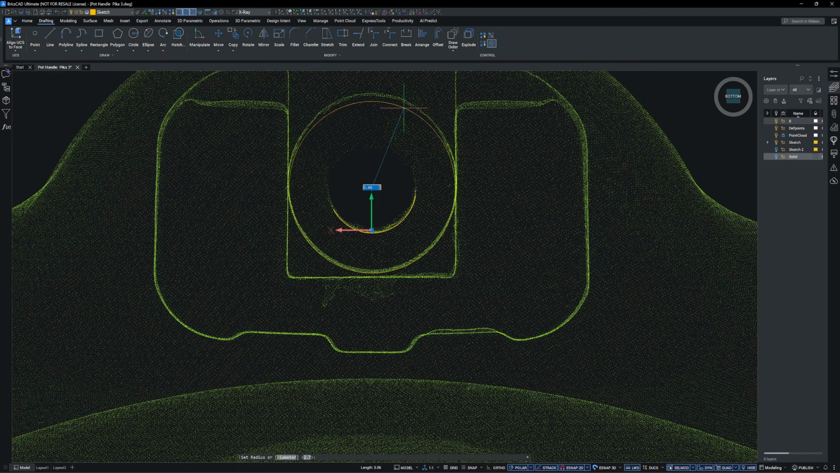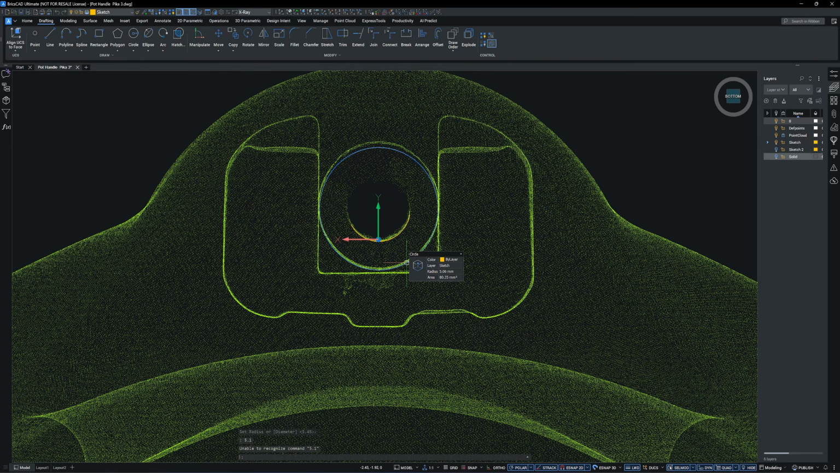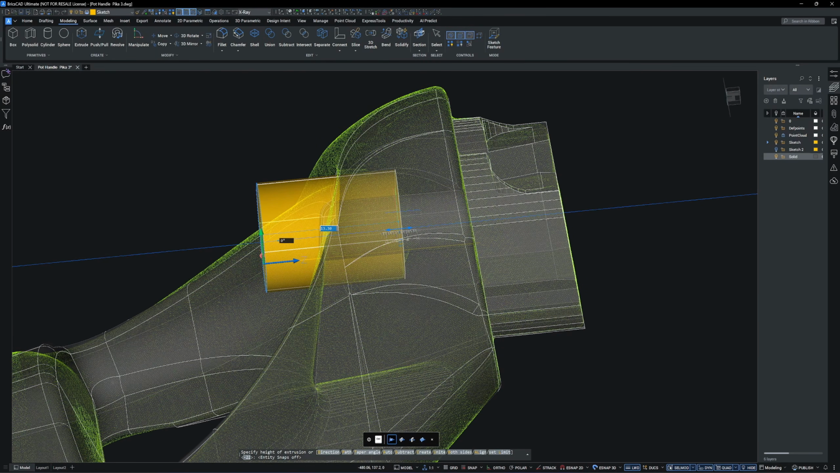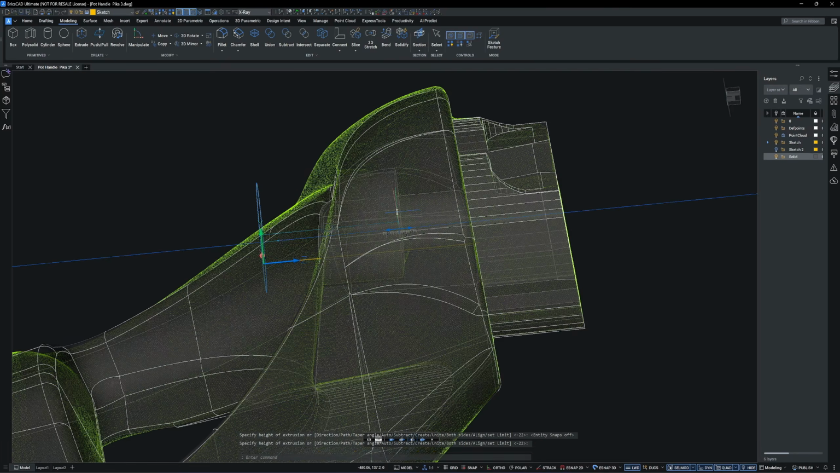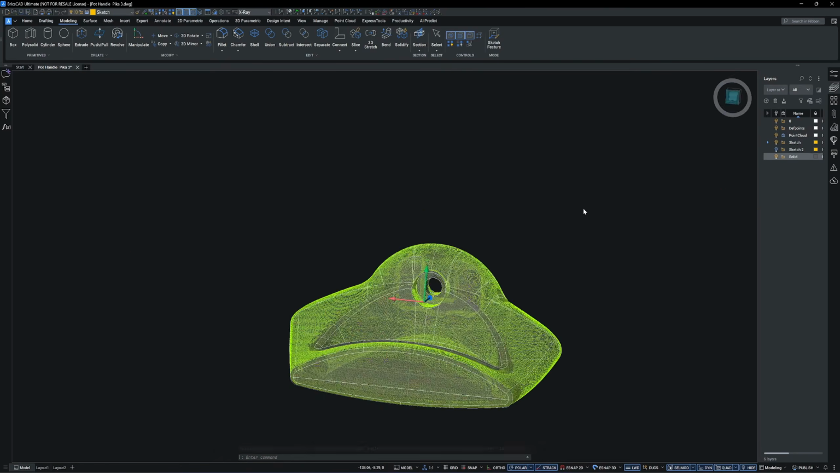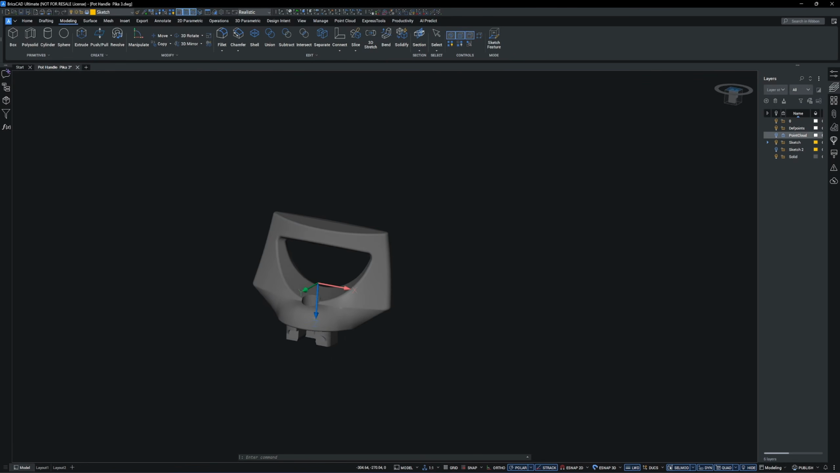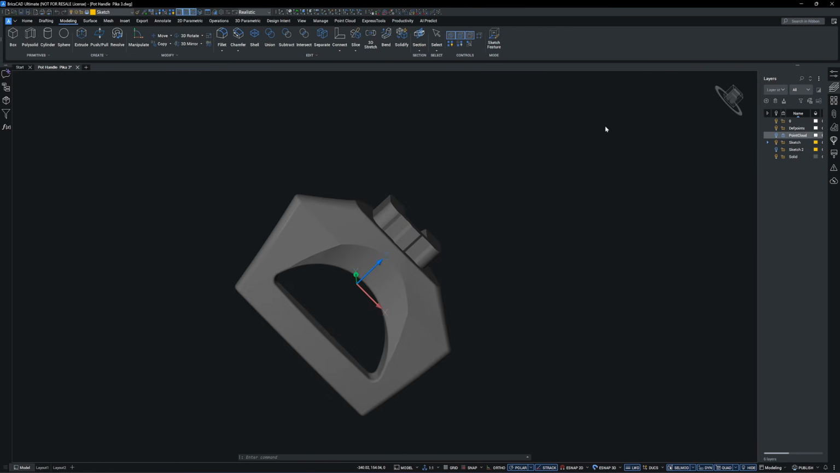Next, I will create a counterbore, but the center is not round. I share the same center with a smaller hole and extrude it. Using the point cloud as a reference, I can clearly see where it ends and cut it from the main body. And that's it. The handlebar reverse engineered from the Pika.